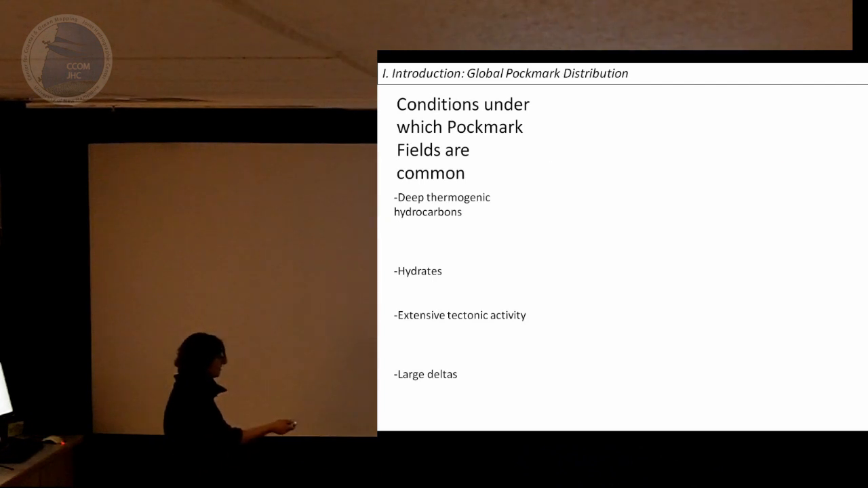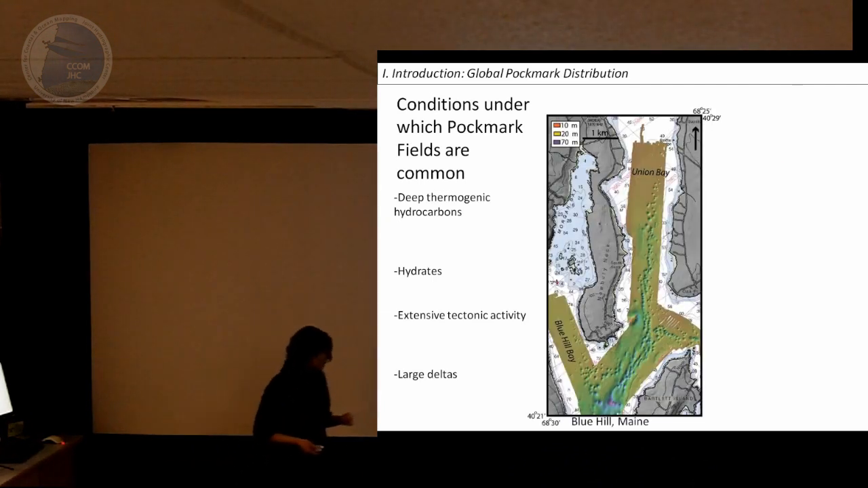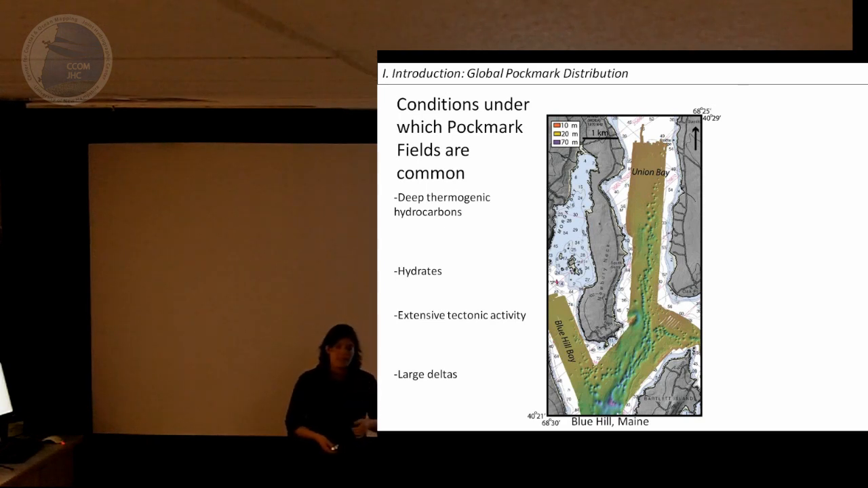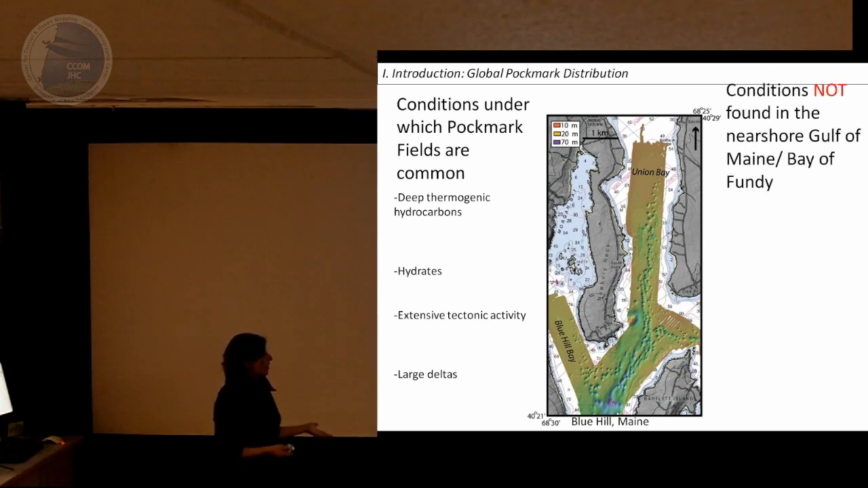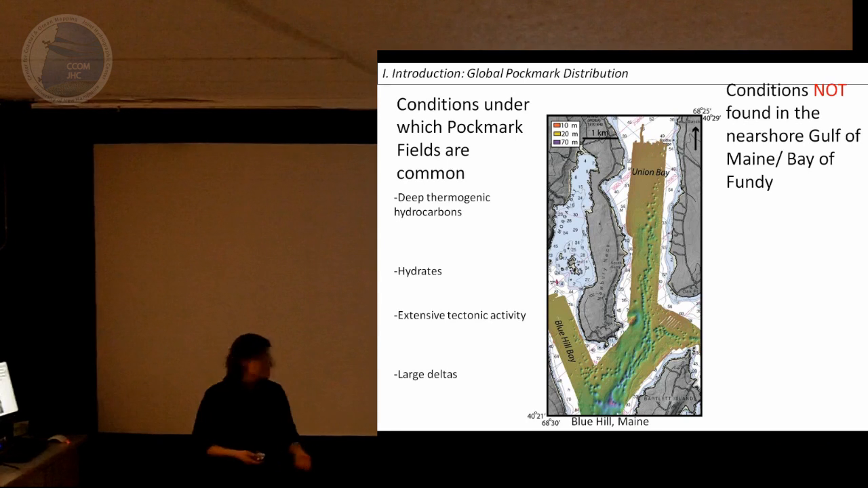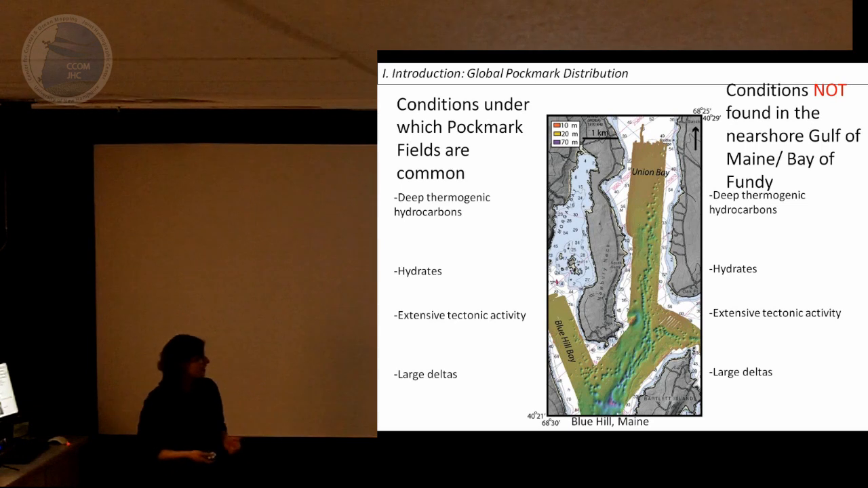But here's another Pockmark field, and this is in Blue Hill Bay, Maine. And this bathymetry data was collected by the Ocean Mapping Group from University of New Brunswick. And just so we're all on the same page, some conditions not found in the coastal Gulf of Maine, Bay of Fundy area are deep thermogenic hydrocarbons, hydrates, extensive tectonic activity, etc.